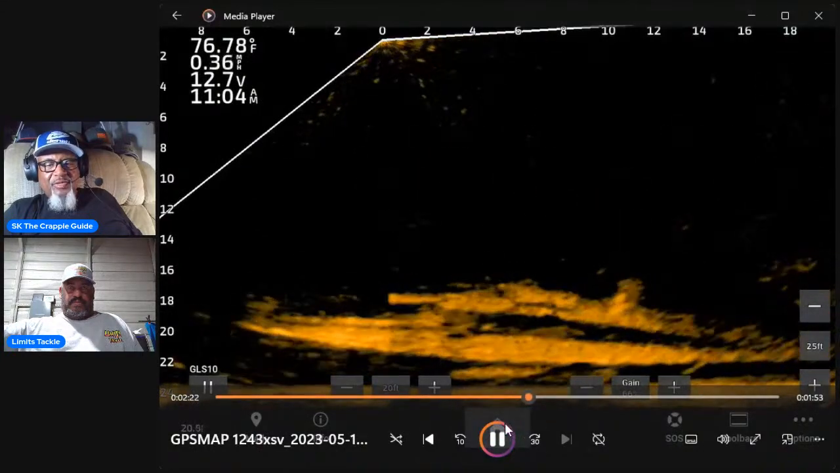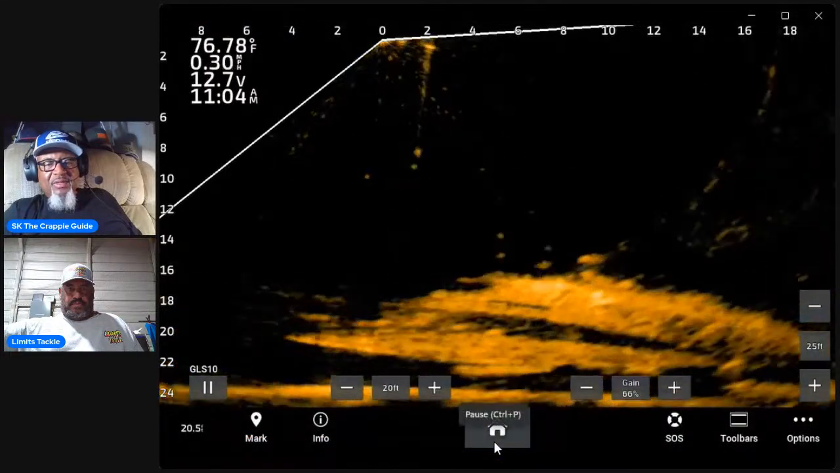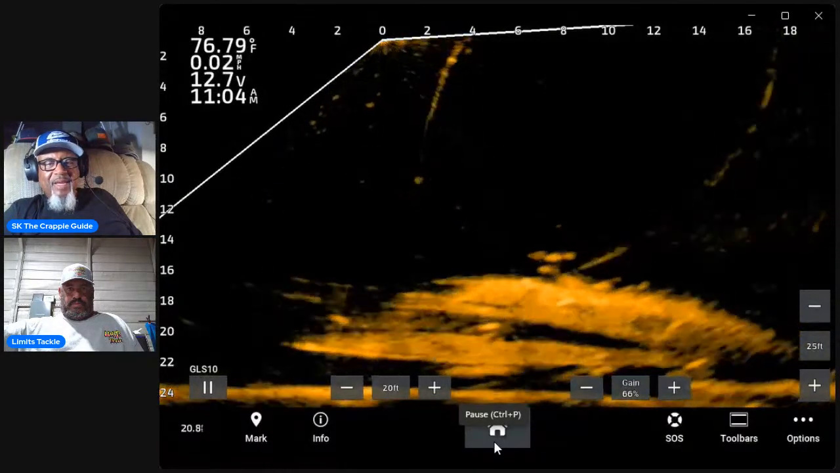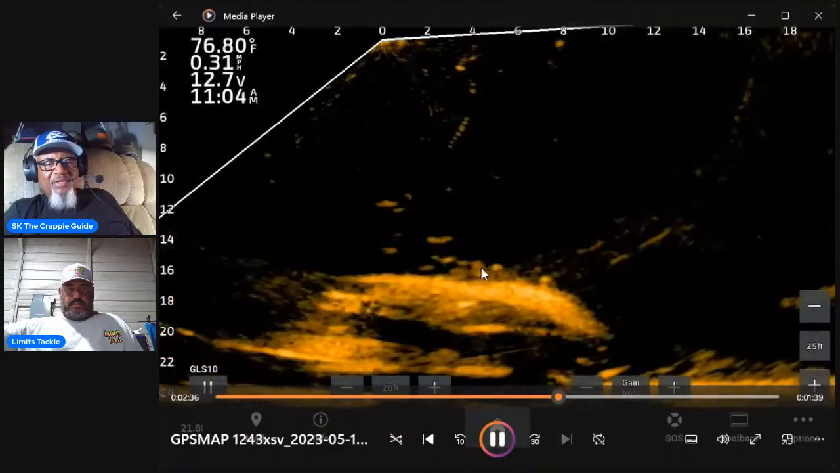But you can see it right there. You can tell it's some type of boat. That looks like the cockpit, maybe. I don't know. I think it's a boat. I'm gonna get some better scans of it. And again, you can see my jig coming down right here. Watch how these fish gang up on it.